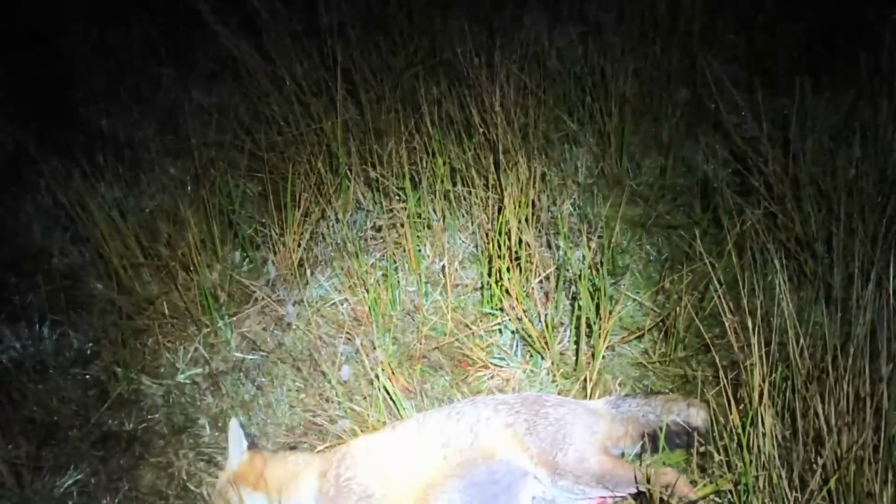And as you can hear underfoot, it's rather sloshy, boggy. And there it is. There we have another one. Second fox of the night. Just going to have a look and see what it is. Yeah, it's another dog.